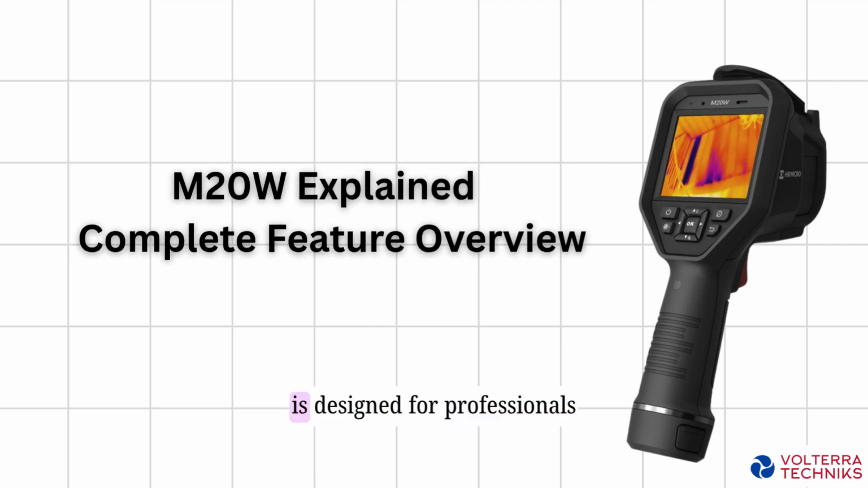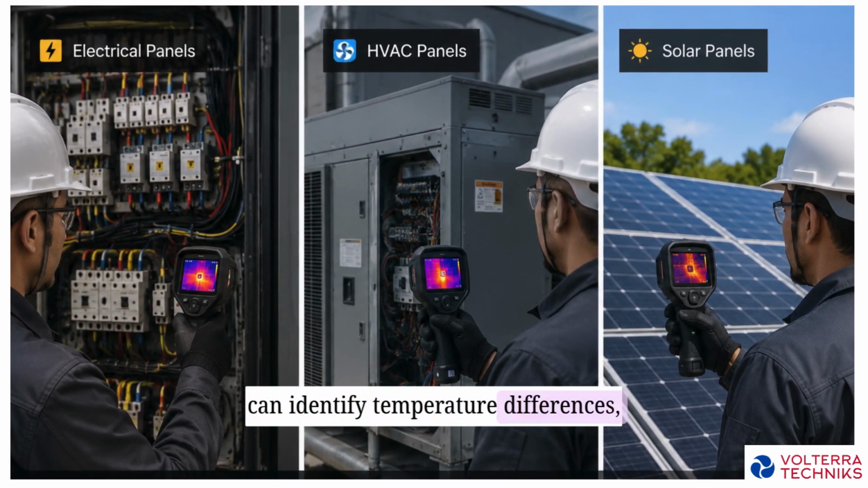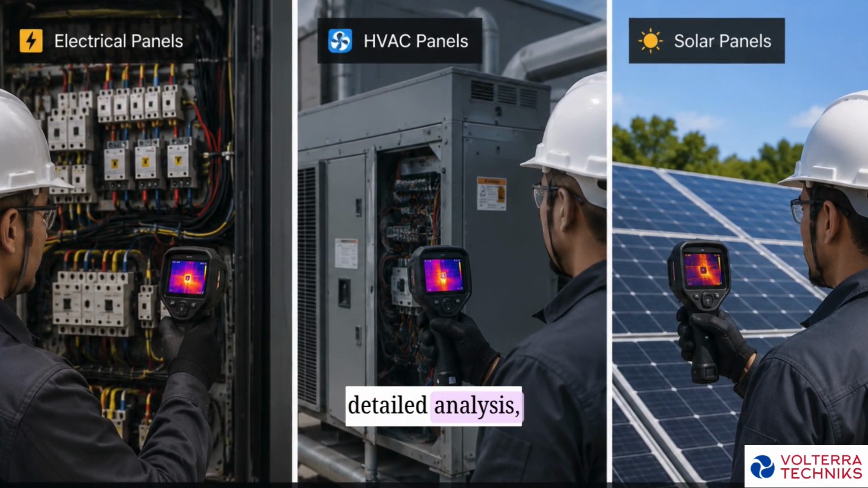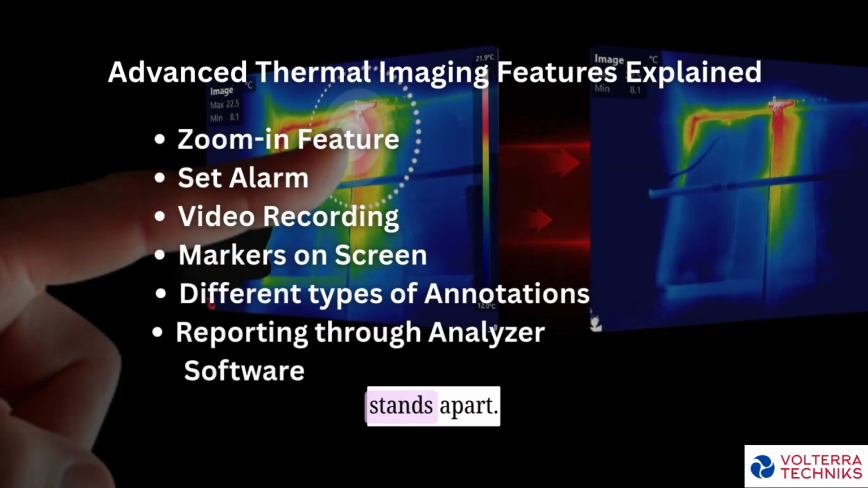The M20W is designed for professionals who need more than just thermal images. While many thermal cameras can identify temperature differences, real inspections often require accurate measurement, detailed analysis, clear documentation, and quick decision-making, all while you're still on site. That's where the M20W stands apart.